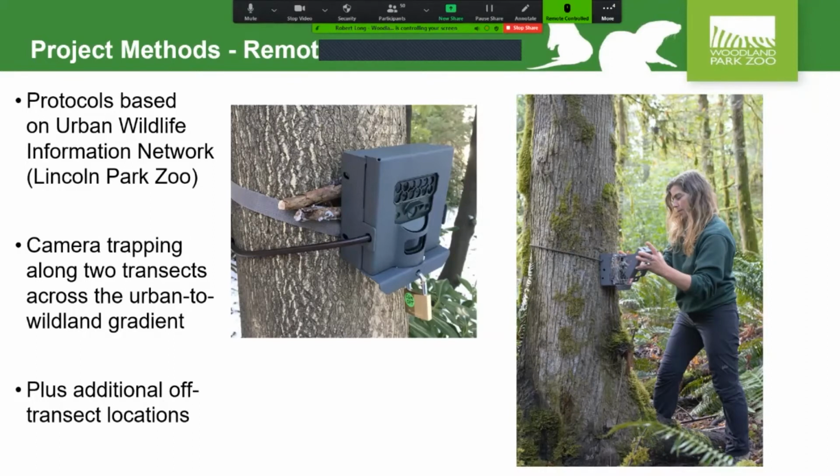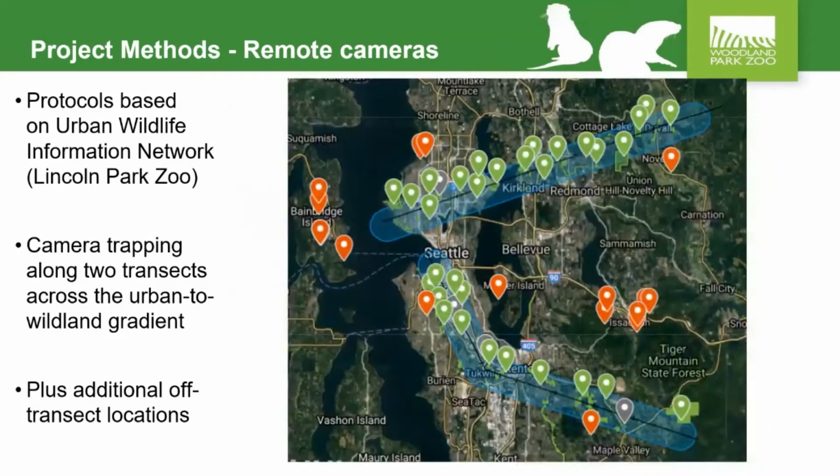And we're camera trapping along a couple of transects. Here are the transects that we're using in Greater Seattle. They start in some of the very urban areas and run along a gradient of human development and density out towards basically the foothills of the Cascades. And you'll also see we have some off-transect sites, including 4 stations here on Bainbridge, which you'll hear a little more about in a bit.